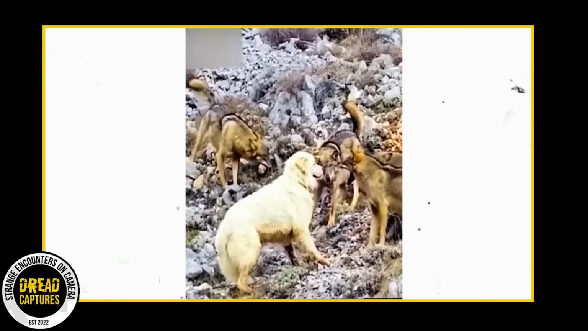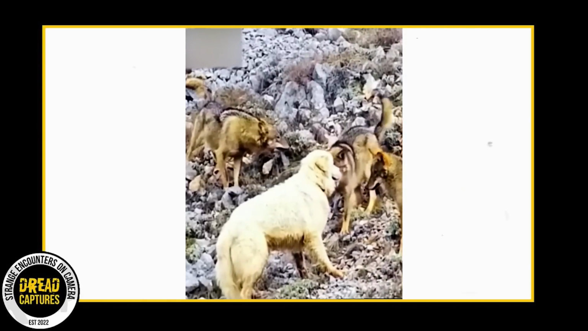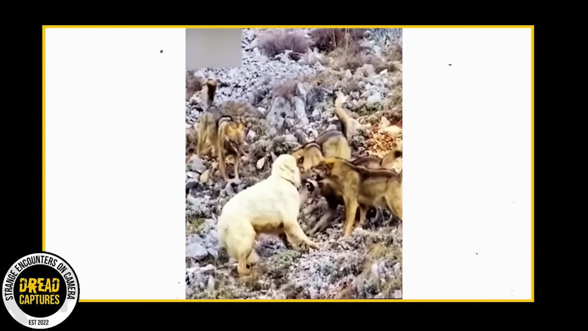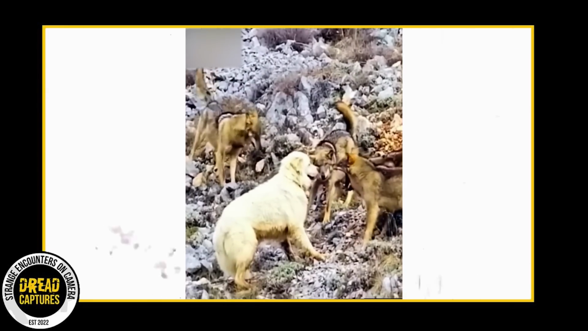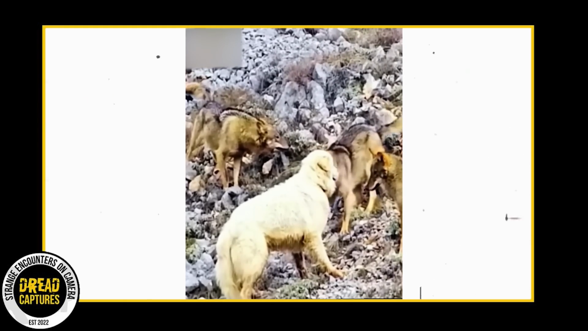A pack of wolves have come to prey on his sheep, but watch how he stands his ground. Directly in their faces, not backing down. The wolves can probably take this dog, but they can tell by the stoic look on his face that they are going to be in for a battle.